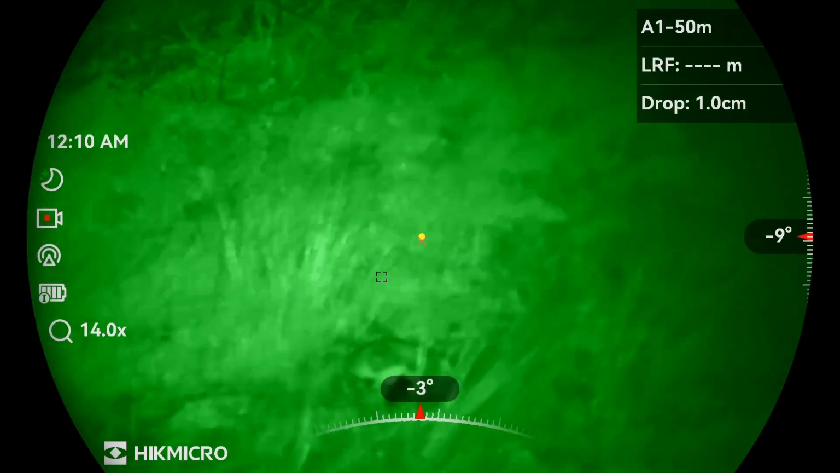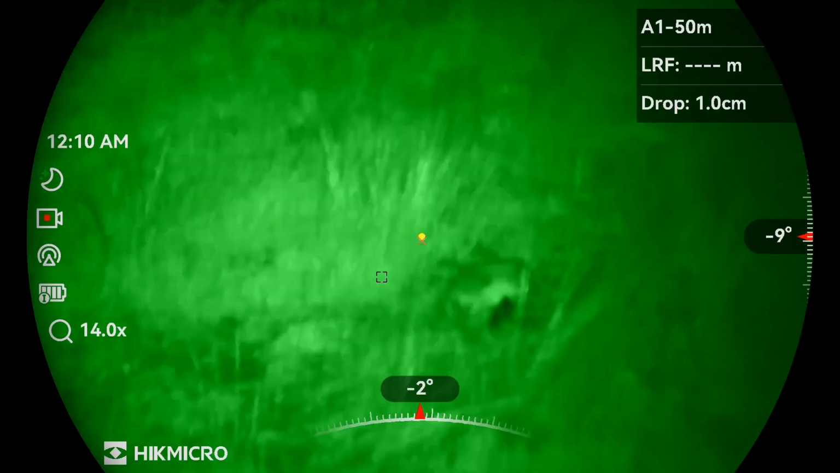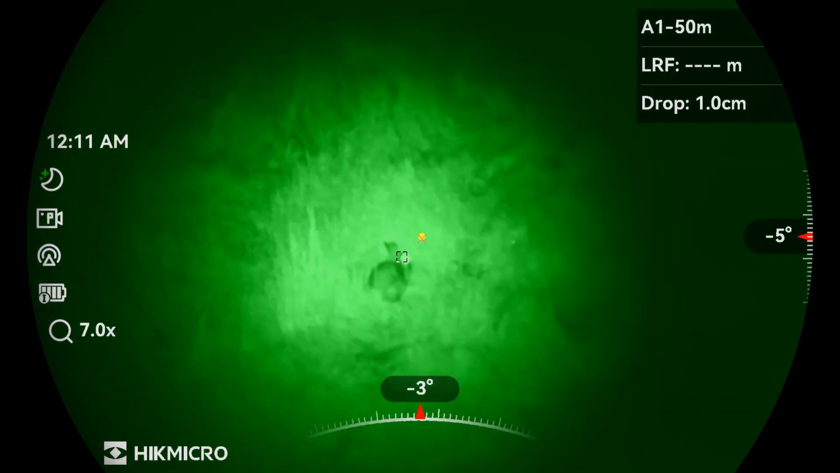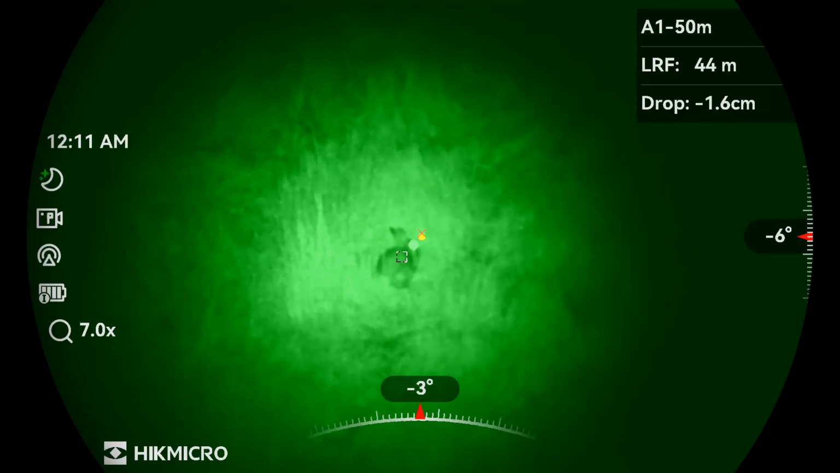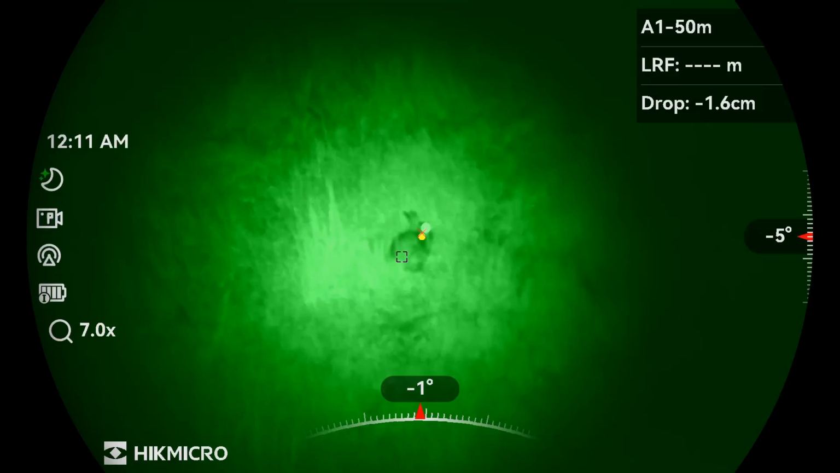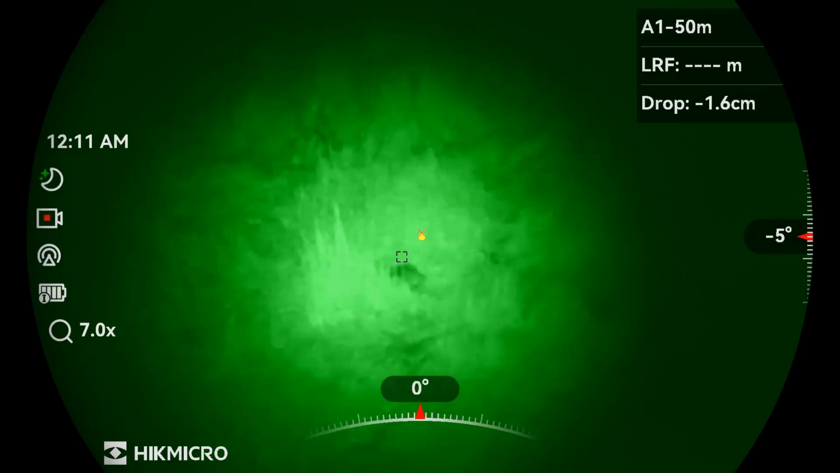The rabbits I'm shooting now are all up on the fell bank side. I'm actually standing in the field and shooting up at them. They normally feed on the field, and then when there's any sort of threat they run back up onto this bank side, but obviously little do they know.